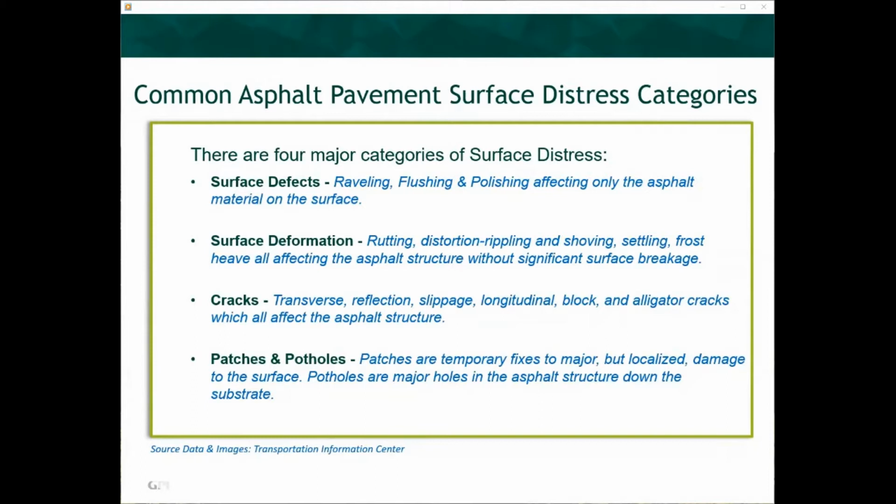Transverse, reflection, slippage, longitudinal, block, and alligator cracks, which all affect the asphalt structure. Cracks in the pavement can be composed of many different forms and usually are felt only as slight bumps as the vehicle traverses them. Cracks are typically only an annoyance unless they are large cracks or there are multiple cracks in a small area, which may result in the asphalt breaking away from the substrate, either in small or large areas. The fourth category is patches and potholes.